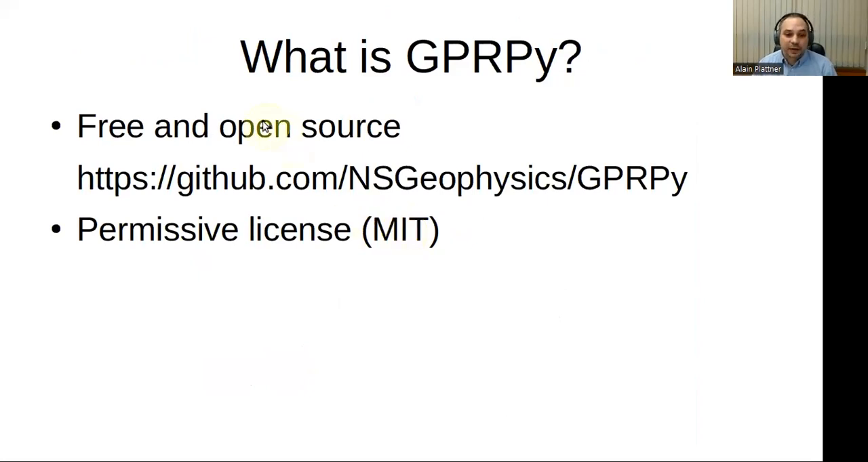Importantly, it is free and open source, so anyone can download it from this website here. On top of that, you can also make it your own. You can basically make a copy of it, edit it however you want, and distribute it however you want. In particular, it is under a permissive license, the MIT license, which means you can make money with it. You could take it, download it, not change it at all, and just start selling it to people for money.